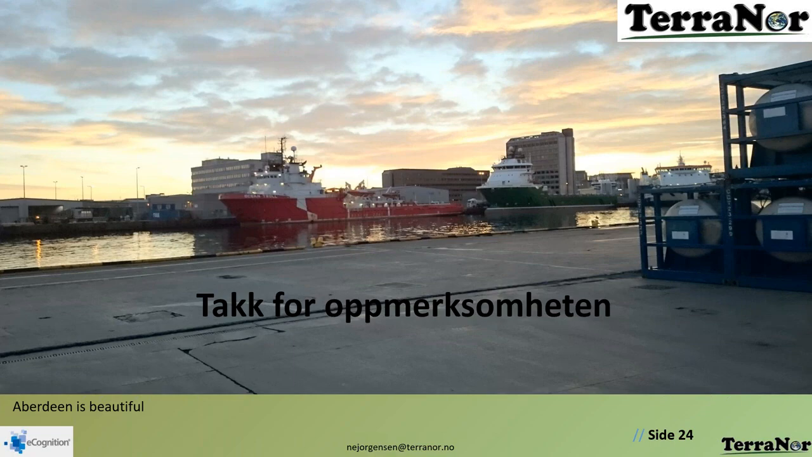eCognition also supports hyperspectral data sets as long as they're in one of the supported image formats, as well as analyzing, say, geological borings, if that falls into that category of lithology. Sorry, I'm not familiar with the whole field itself, but these can also definitely be analyzed within eCognition. So it's very flexible in terms of the use here.